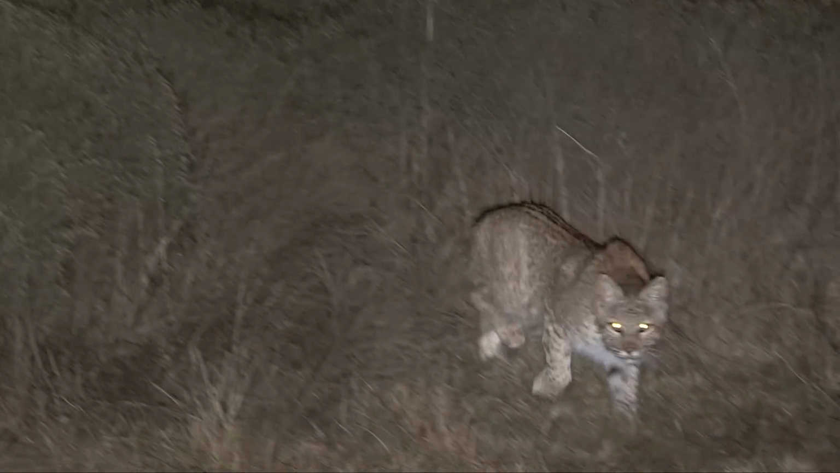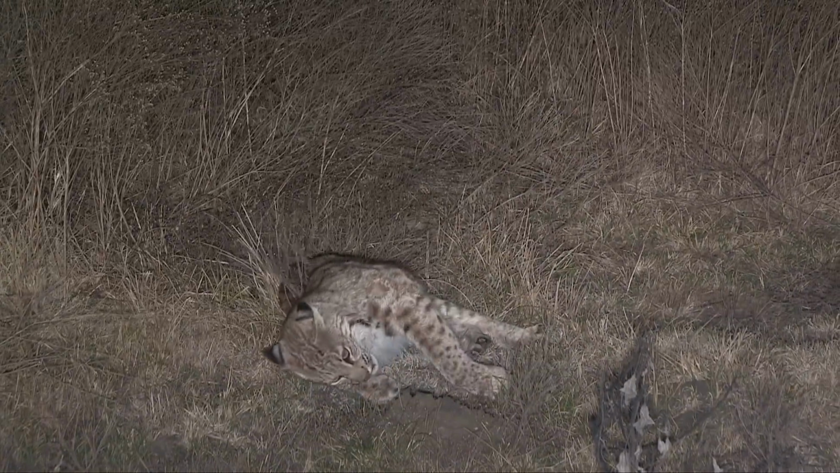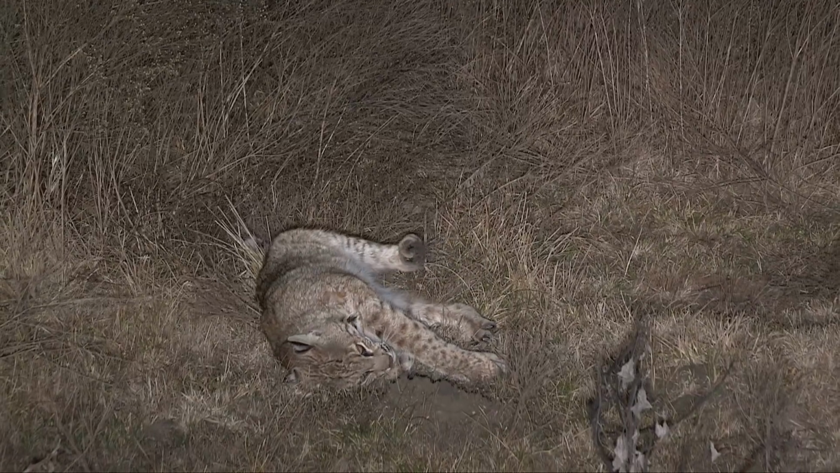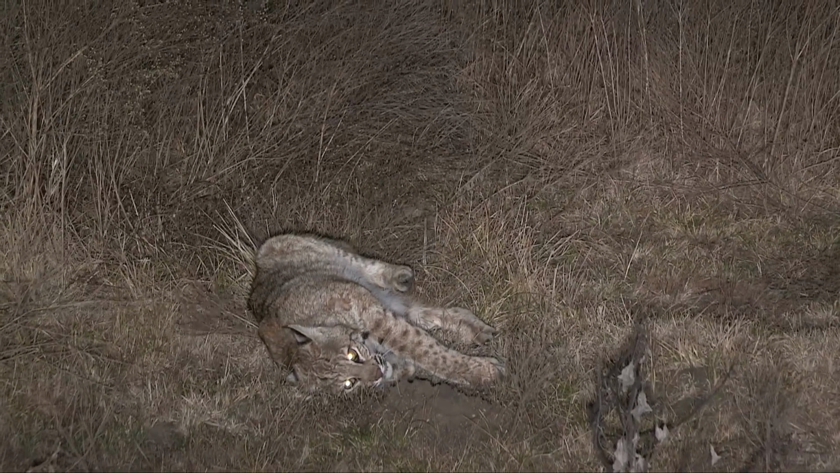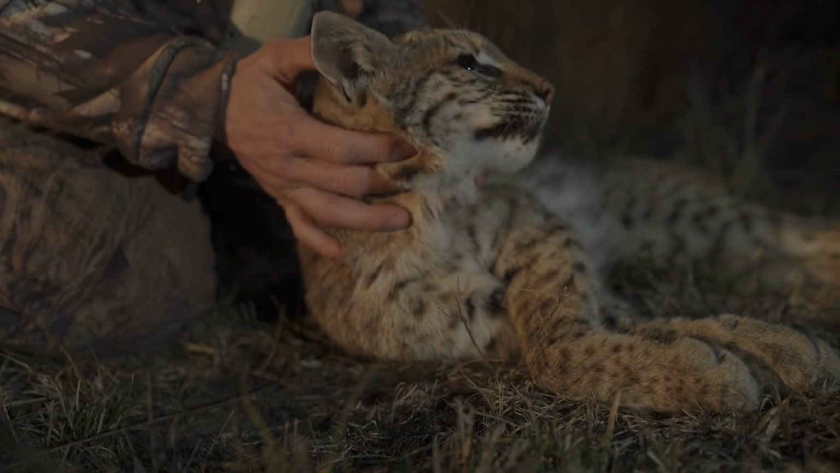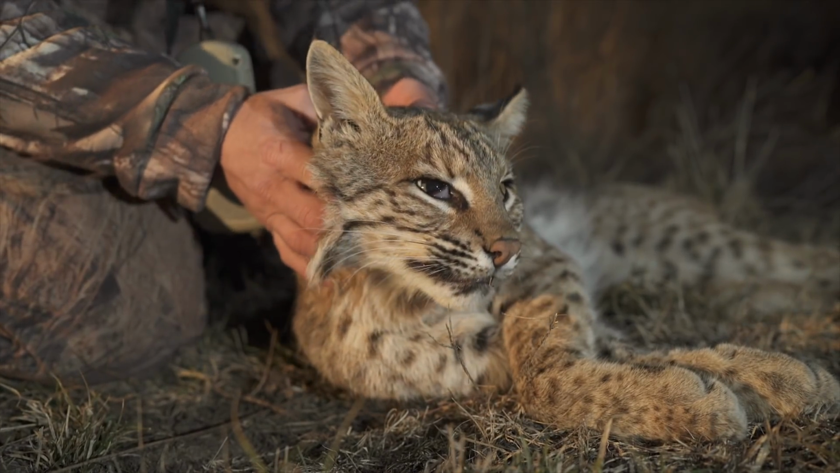You're about to see firsthand why we prefer that round on this cat. That's why we shoot a 243, because we don't like them to budge. It's a devastating round that does its job effectively. This cat was in absolutely pristine fur condition with zero damage. That's the kind of results you really want to look for when picking the right bullet. I cannot believe that just happened.